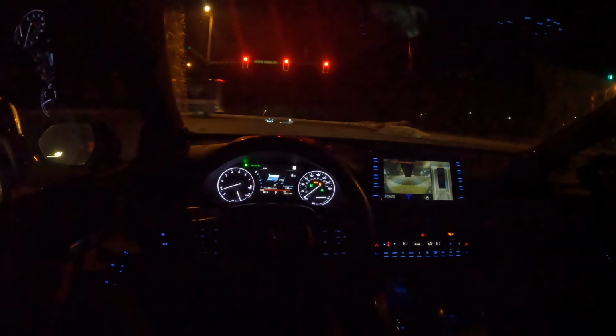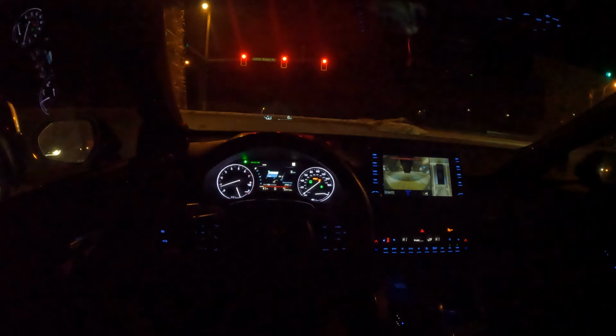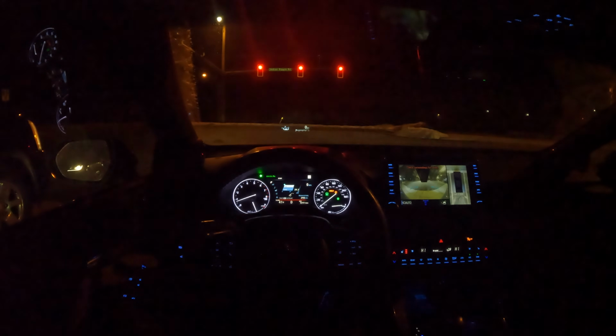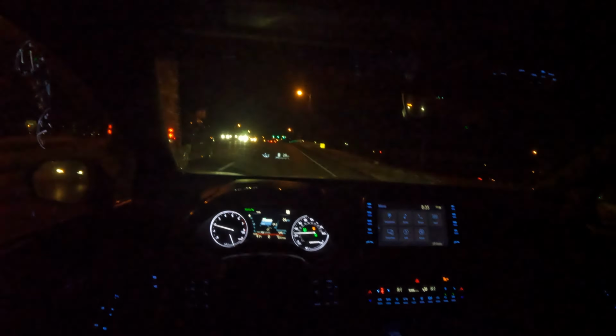I kind of steered more towards Toyotas after my Jeep ownership, because Toyotas are actually reliable. And I ended up buying my first Toyota, which is my 04 Sequoia. Then I ended up getting this 19 Avalon, and then I am going to get another Toyota soon. I'm not sure what exactly. I am leaning more towards a second-gen Tundra. I want a Tundra, specifically a 5.7 Tundra.